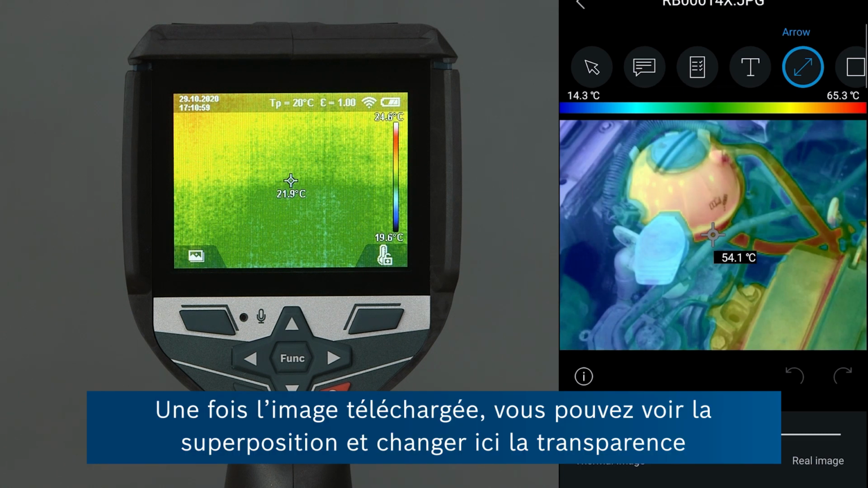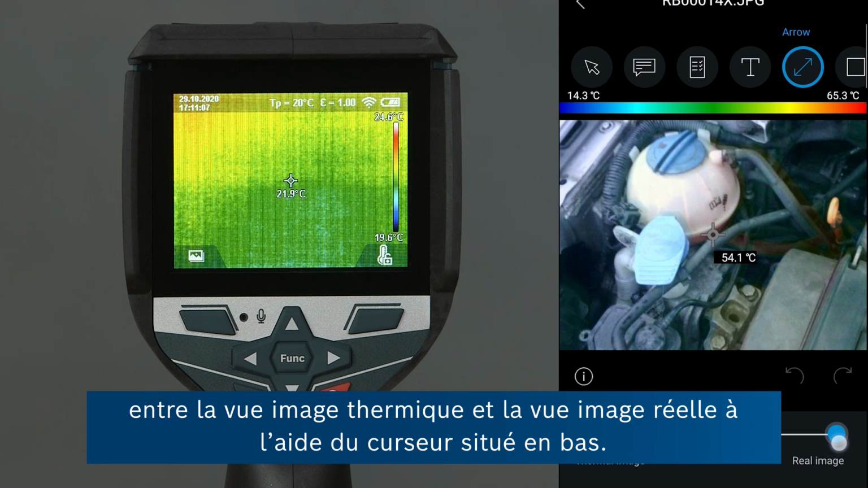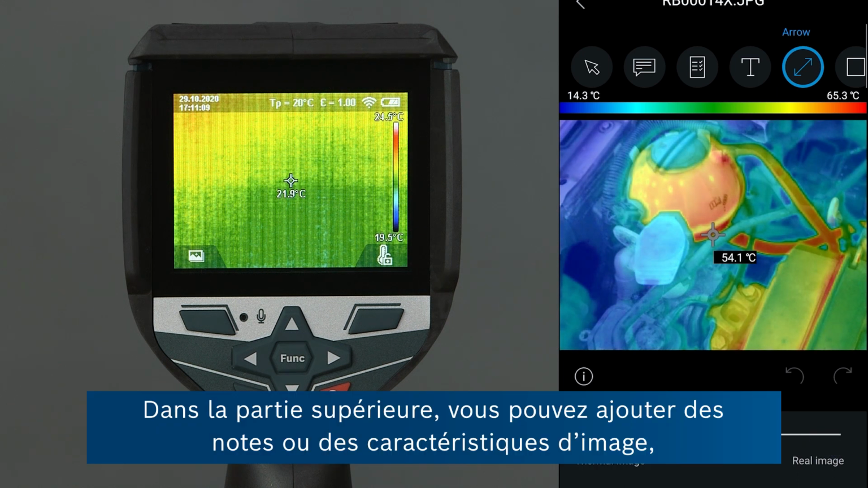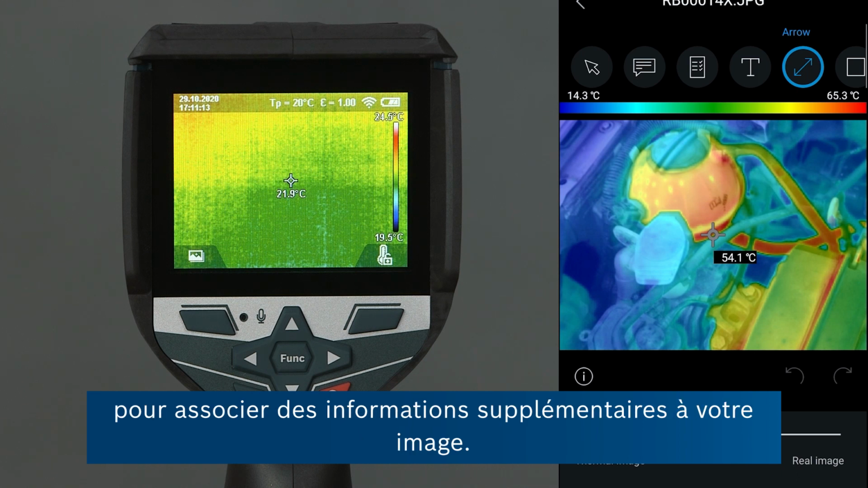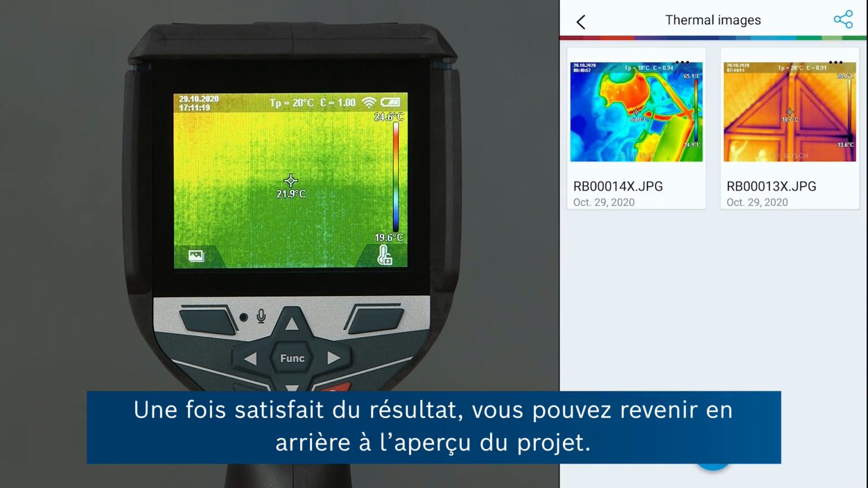Now once your image is loaded, you can see the overlay and change the transparency here with the slider at the bottom between the thermal image view and the real image view. And at the top you can also add some notes or image features to add additional information to your image. And once you're satisfied, you can go back and see the project overview again.